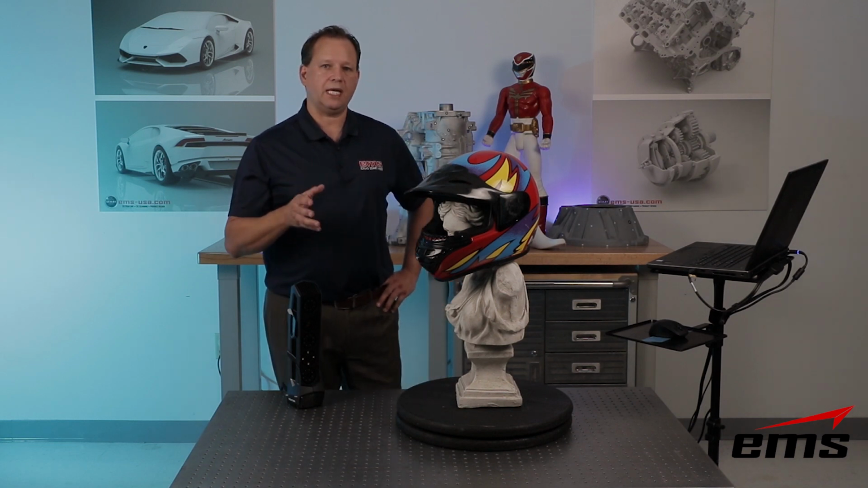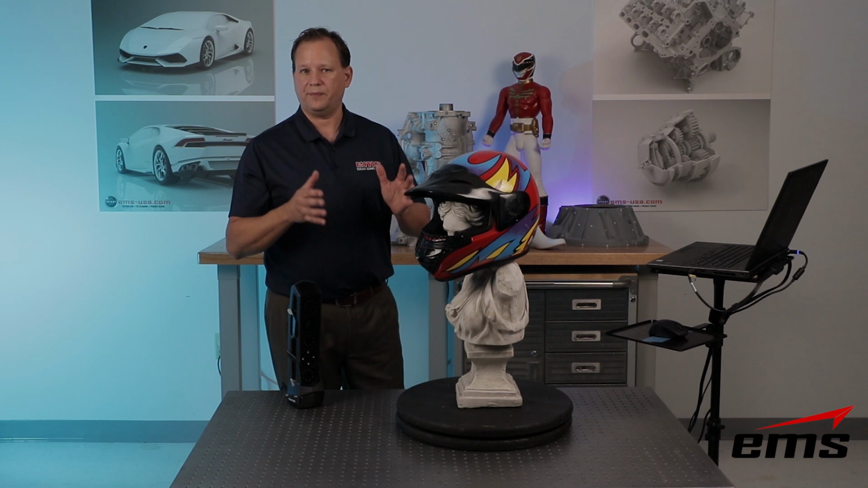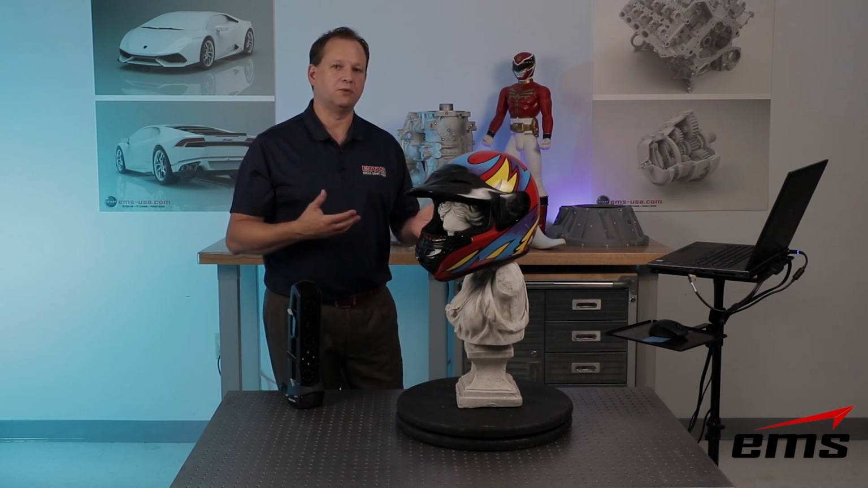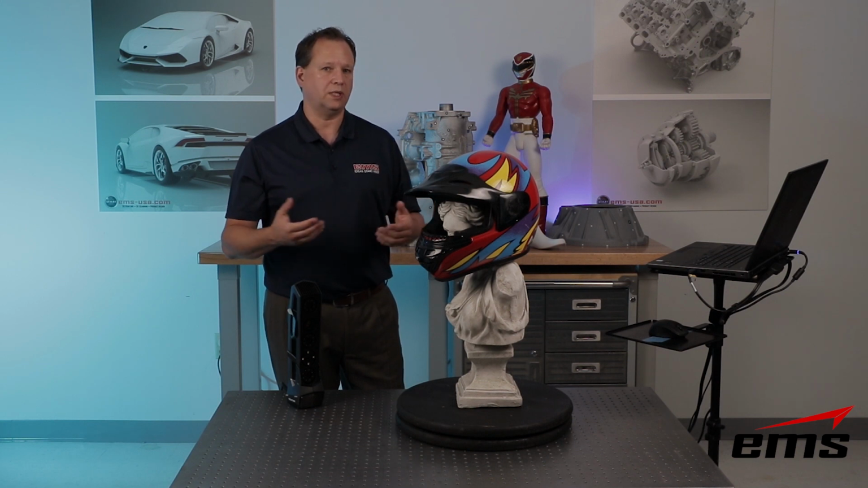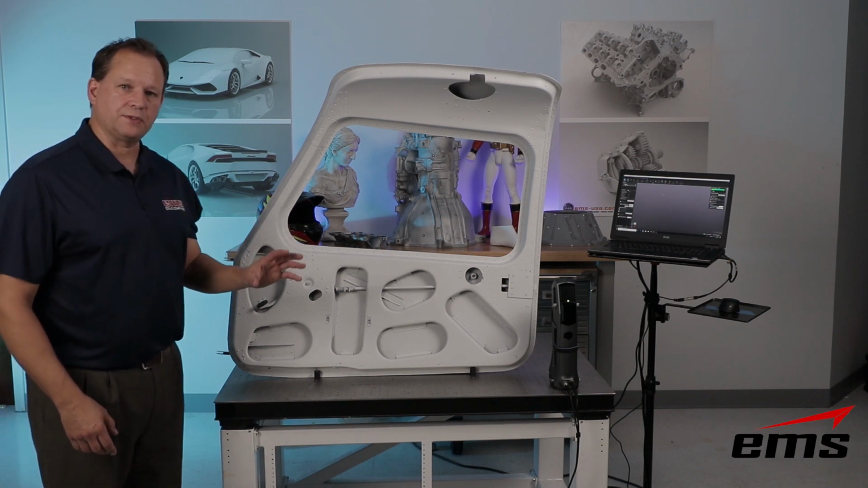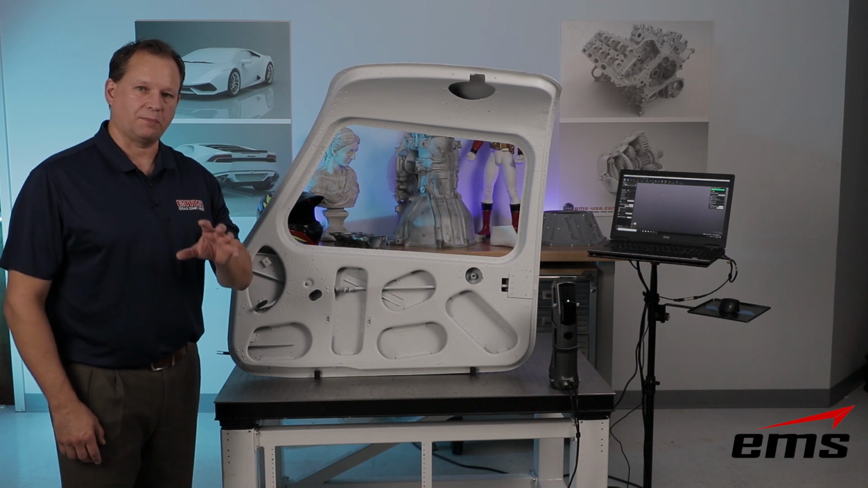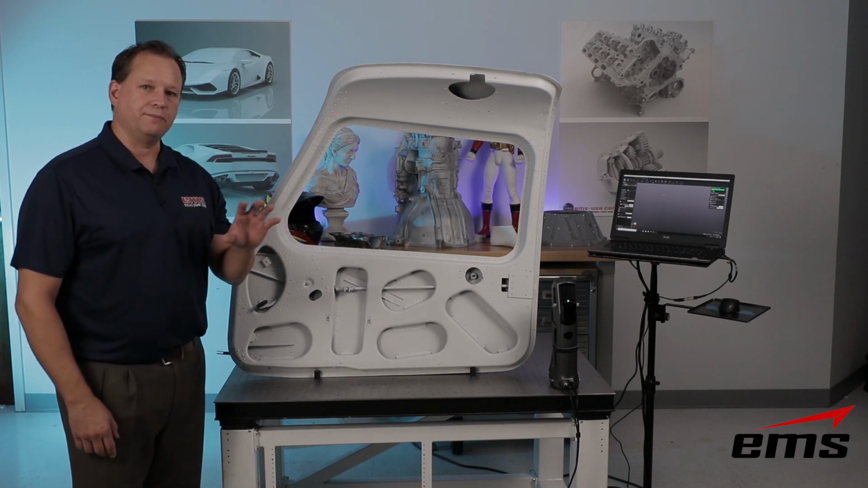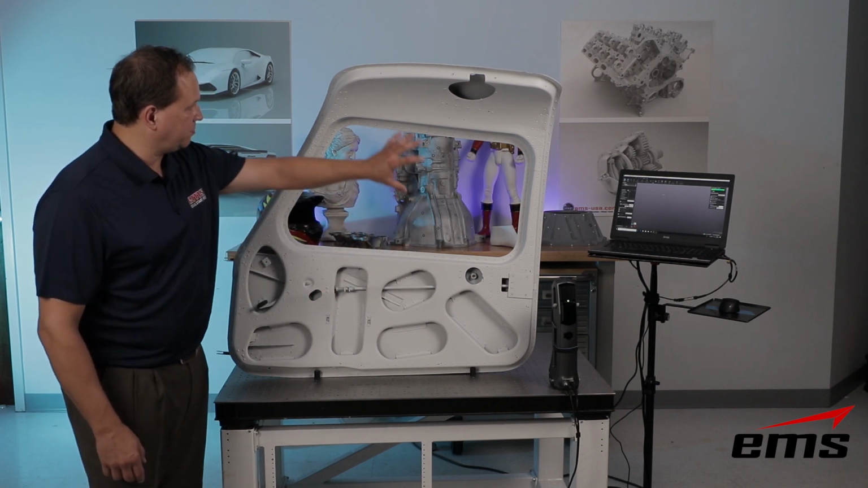Now, next, why don't we set up something that we're going to scan, an airplane door, where on one side we don't need targets, and on the other side we're probably going to need targets, and we'll show what that looks like. So we've set up an airplane door here, and we want to use this example just to show you how fast the GoSCAN Spark is, and also scanning with and without targets. Now, this again has plenty of geometry.